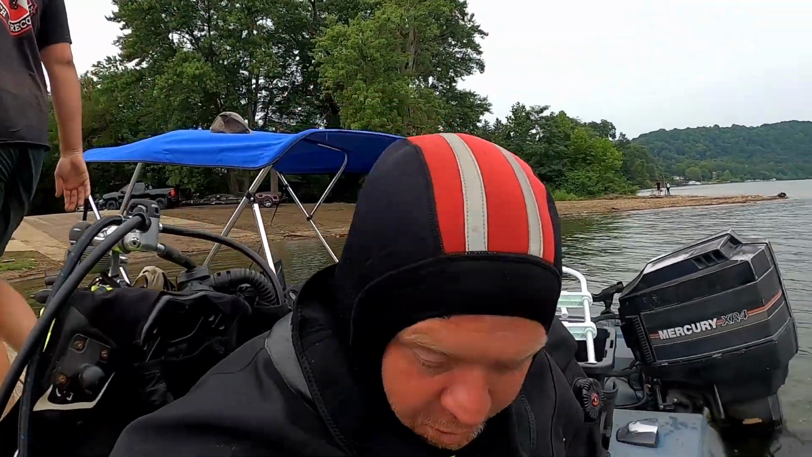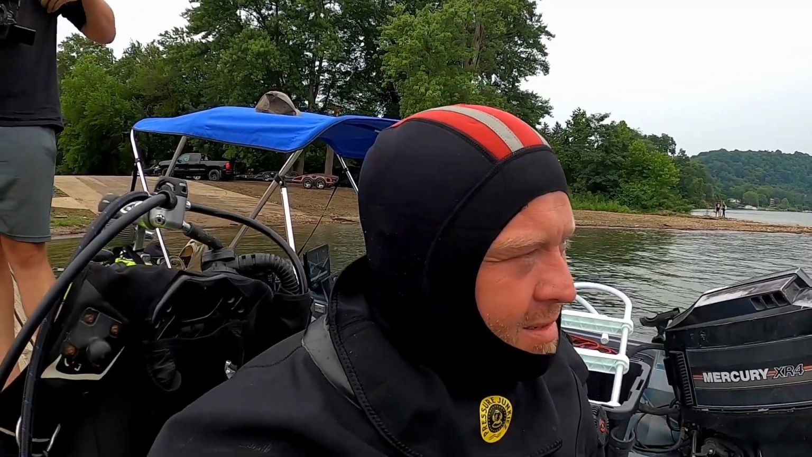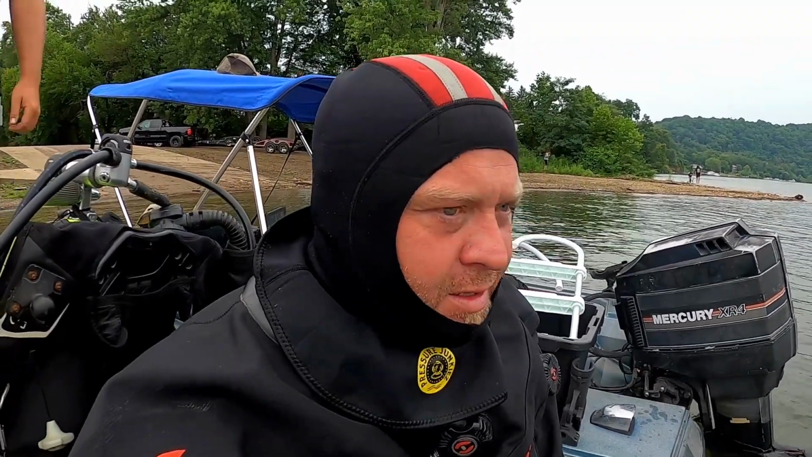So what we're looking for is a red or maroon Suzuki Forenza. Tag number EDT 5587. Water's really clear, so for once you guys are gonna get to see something. But let's go down there and see what it is.